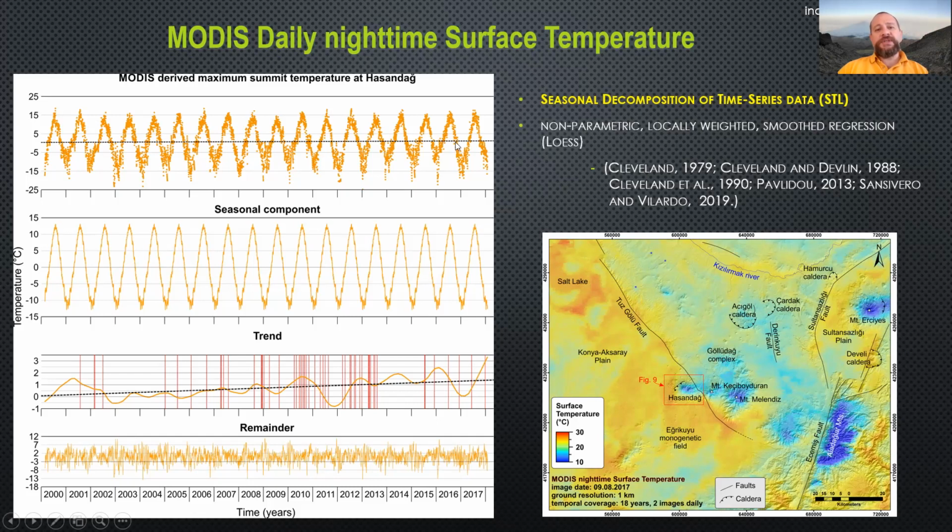We decomposed this data into its seasonal, trend, and remainder components. This is a statistical method used mostly in finance for decomposing time series data into its periodic and non-periodic components. So this is the seasonal data, and this is the trend data, which we can refer to as surface temperature and anomalies in that zone.